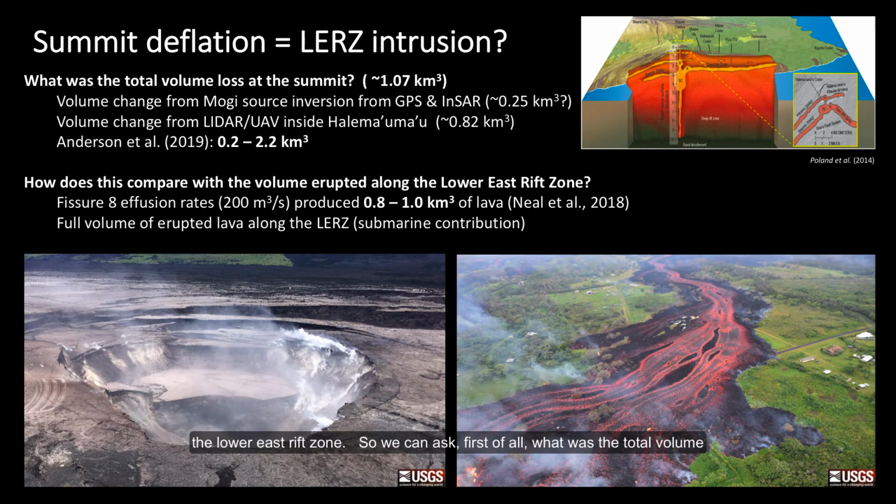So we can ask, first of all, what was the total volume loss at the summit, and we can derive an estimate based on the source inversion volume change that we derived from GPS and InSAR, as well as the volume change from the LiDAR UAV data inside Halemaumau. And the combination of those two is roughly 1.07 cubic kilometers. Now this compares nicely to the estimates of Anderson et al.